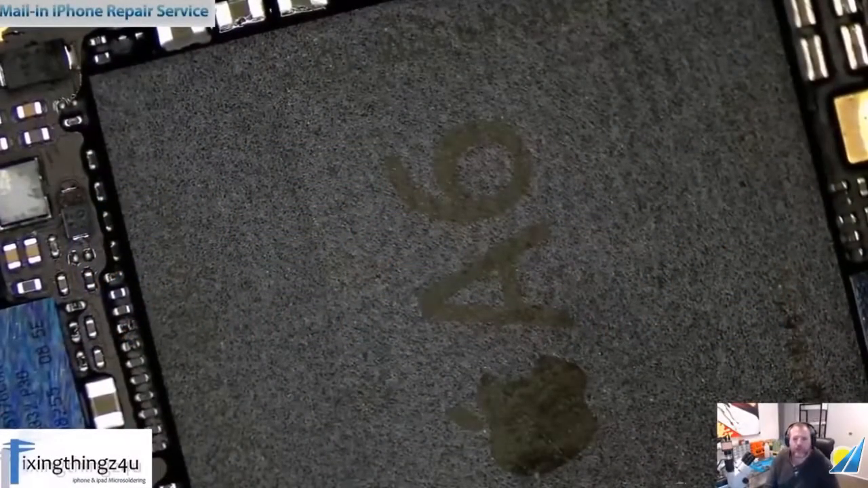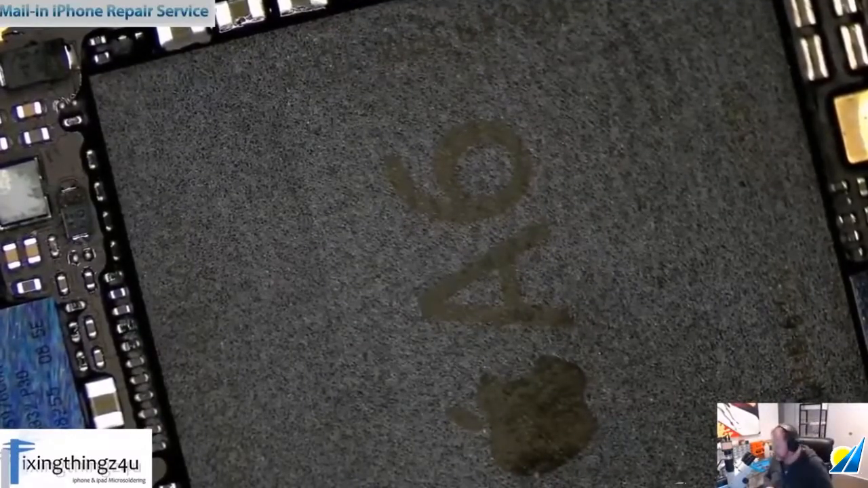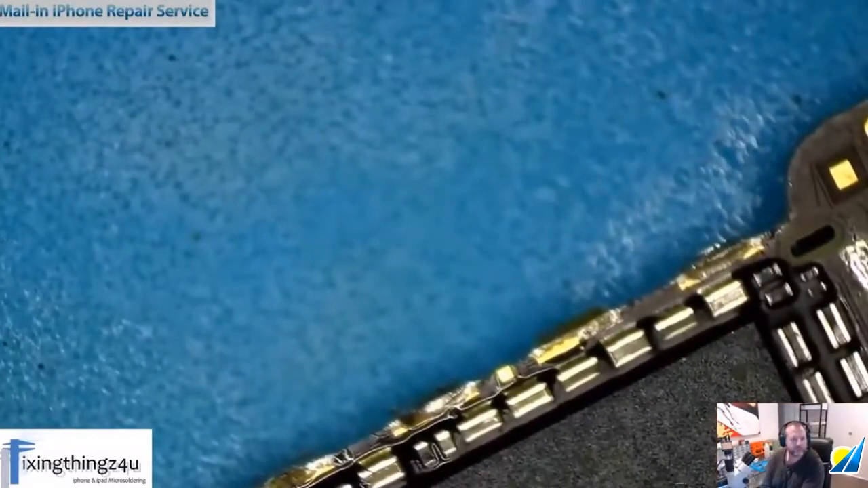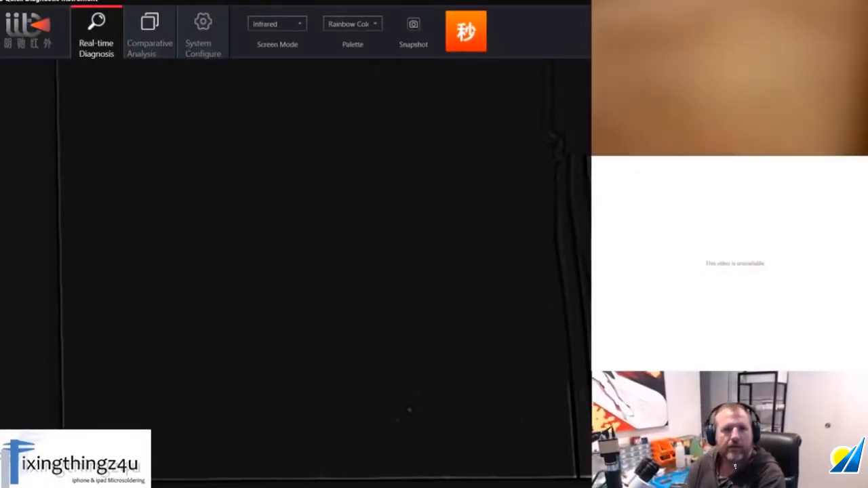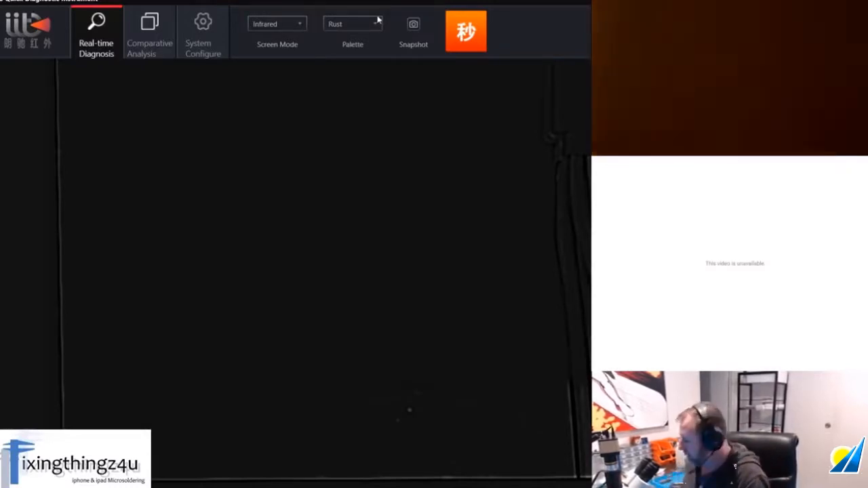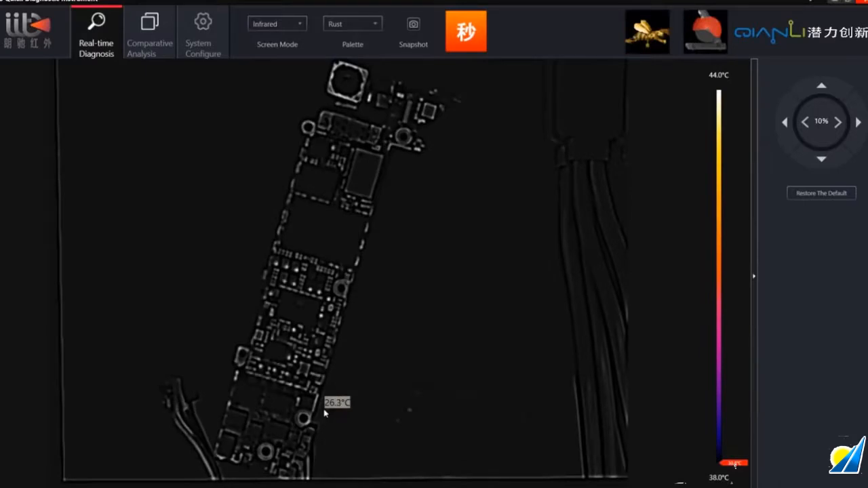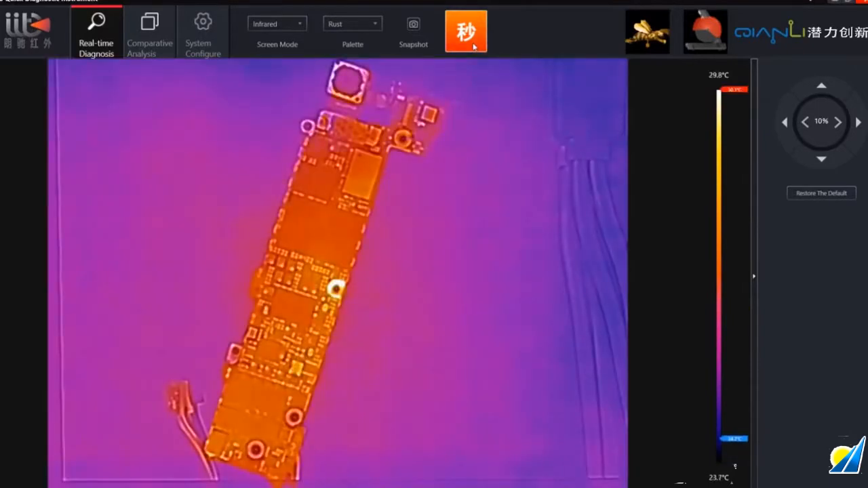So what we're going to do, we're going to plug this in to the DC power supply, and I'm going to put you over to the thermal camera screen, which is this one. I'll turn that to rust. Okay, so have a look at that. Now what we're going to do is put it on automatic to start with.